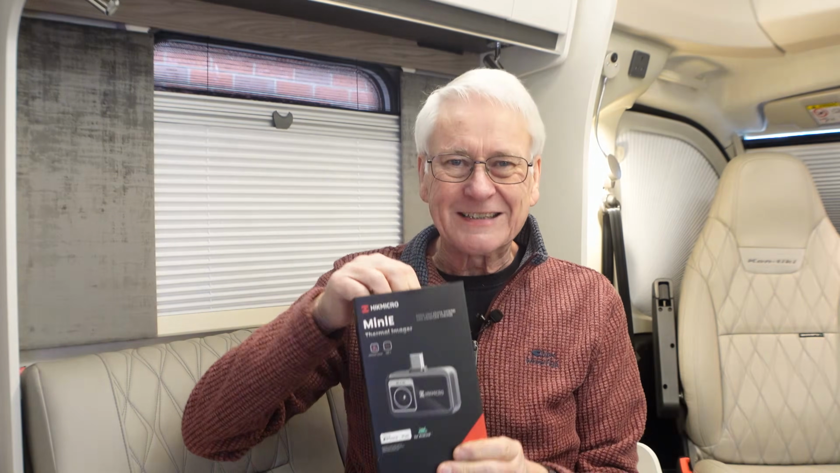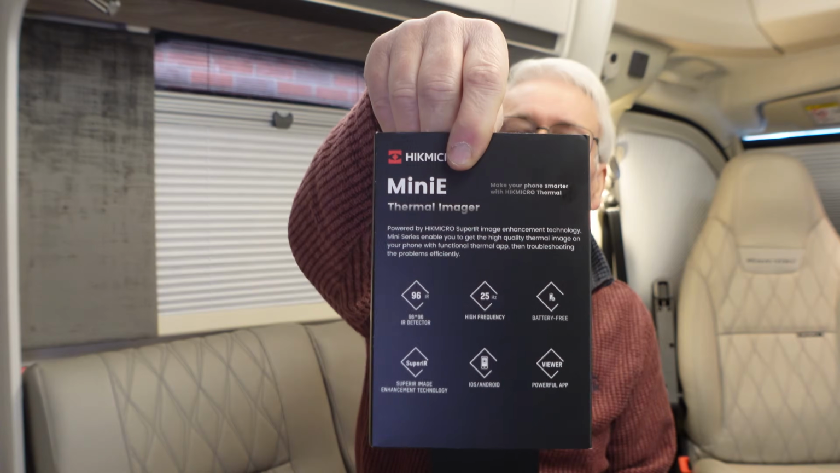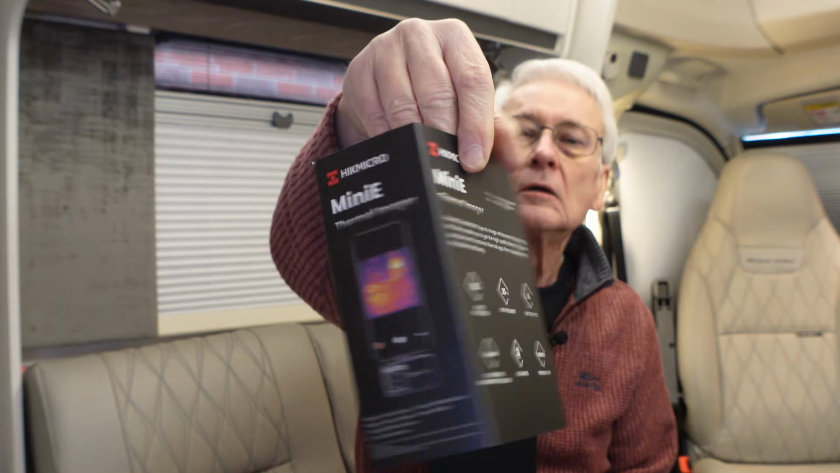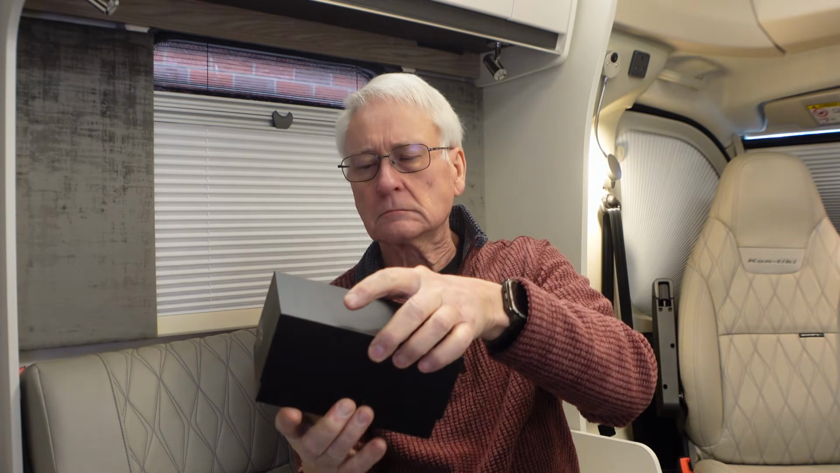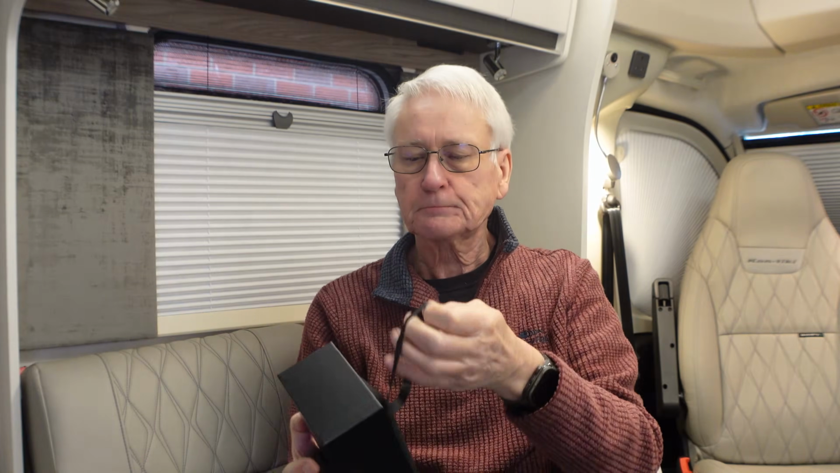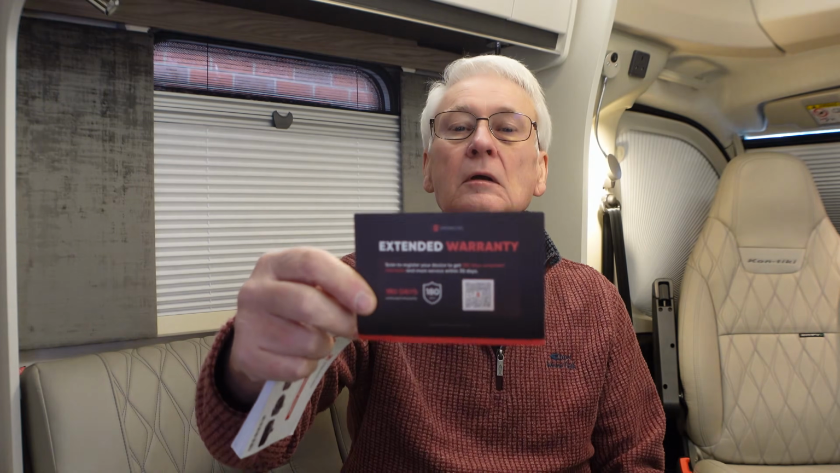So let's have a look what's in the box. It's actually quite hard to get the sleeve off. So that's the information on the back of the device. It comes with a little presentation box. And you get a little carry case, a quick start guide, a warranty card. There's extended warranty, 180 days extended warranty if you register it within 30 days. So let's have a look what's in the case.